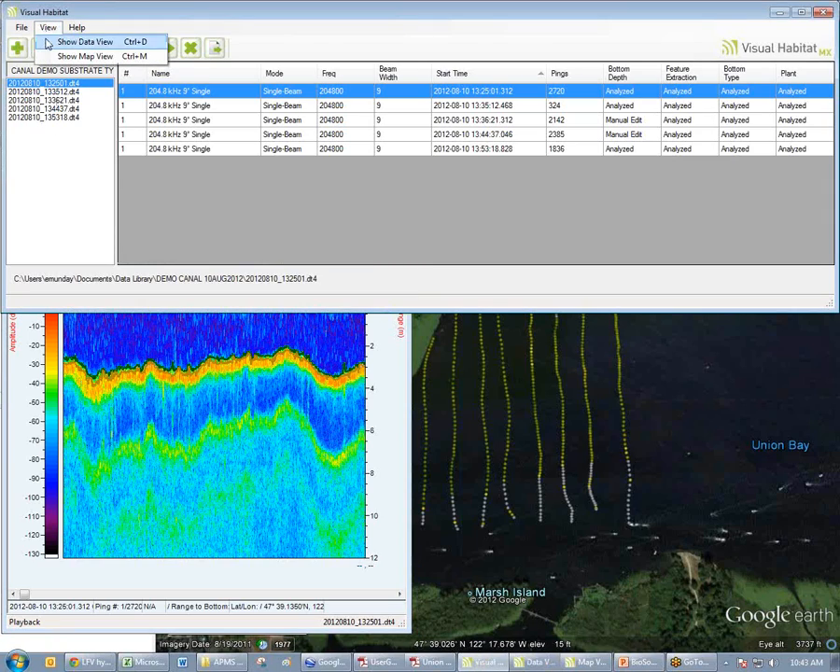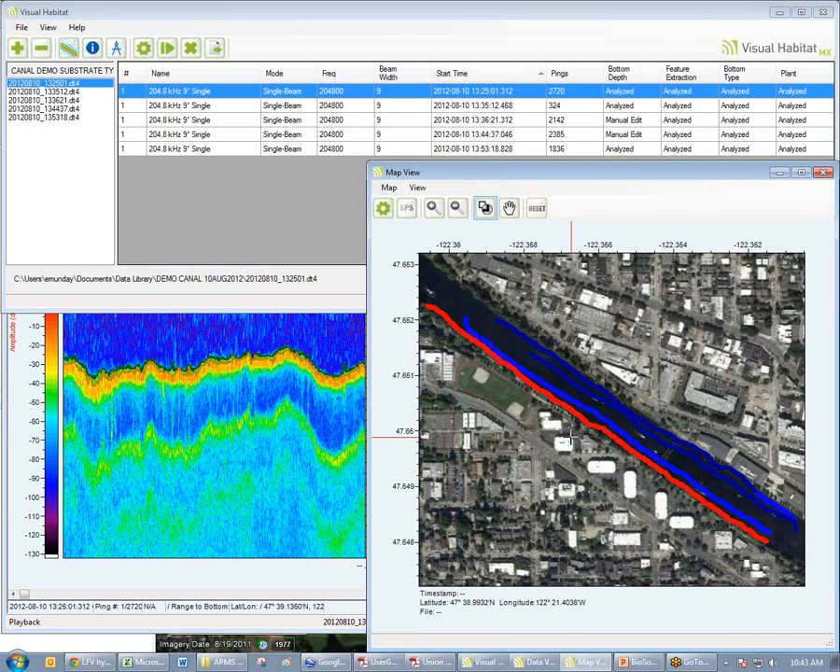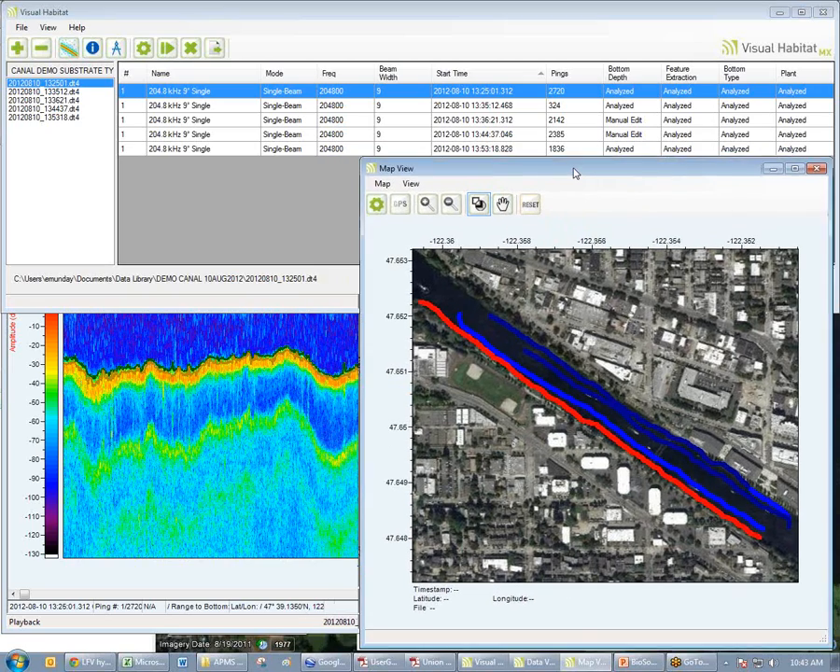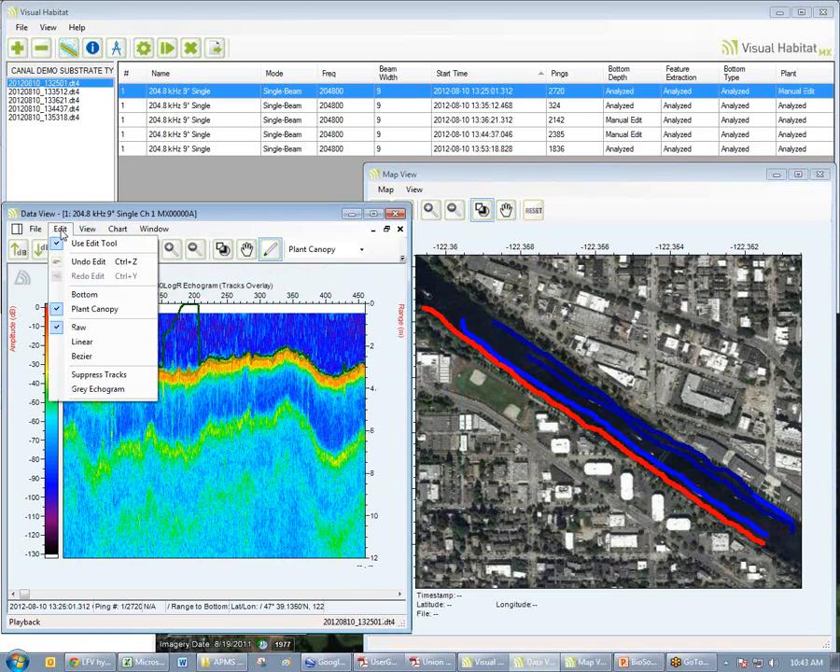Let's go to the map view. Here we are in the Lake Washington Ship Canal. The reason why we chose this data set was that along the edges, right near the shoreline, there's heavy riprap, boulders. And then in the middle of the channel we have more sandy, just a sand and gravel bottom. So we wanted to illustrate the software's ability to classify the different substrates.